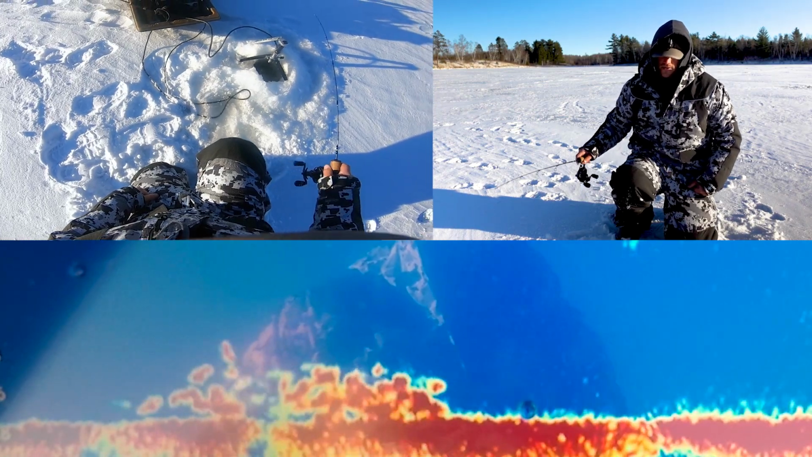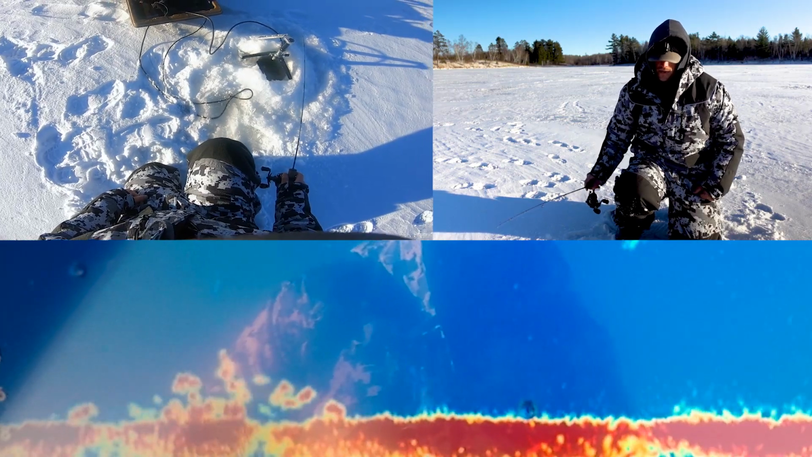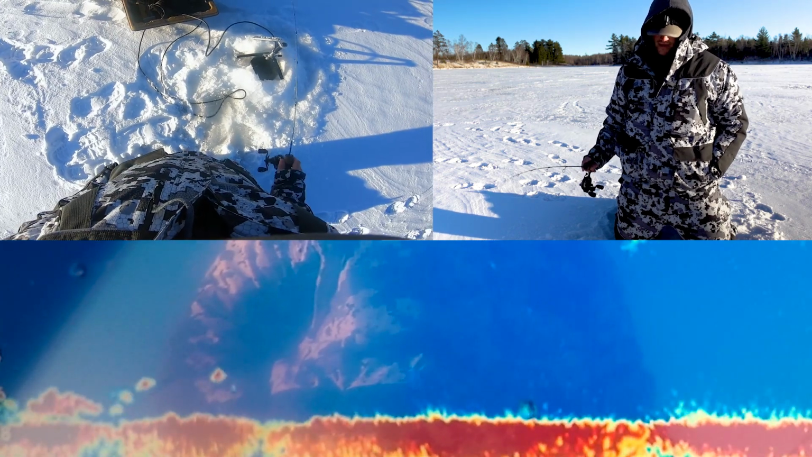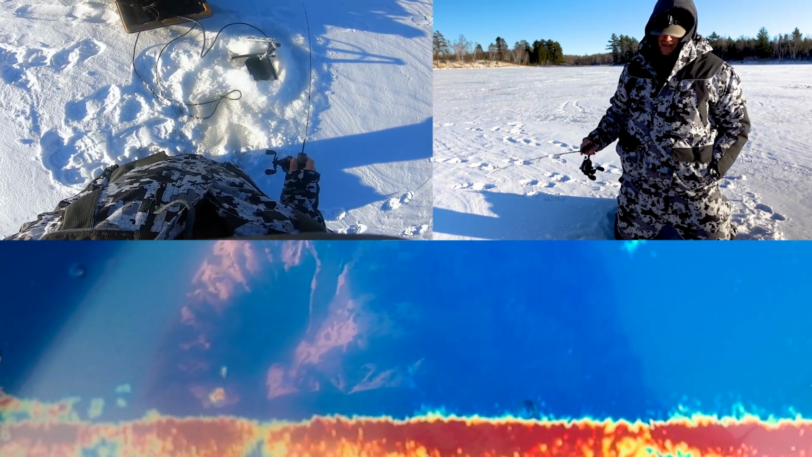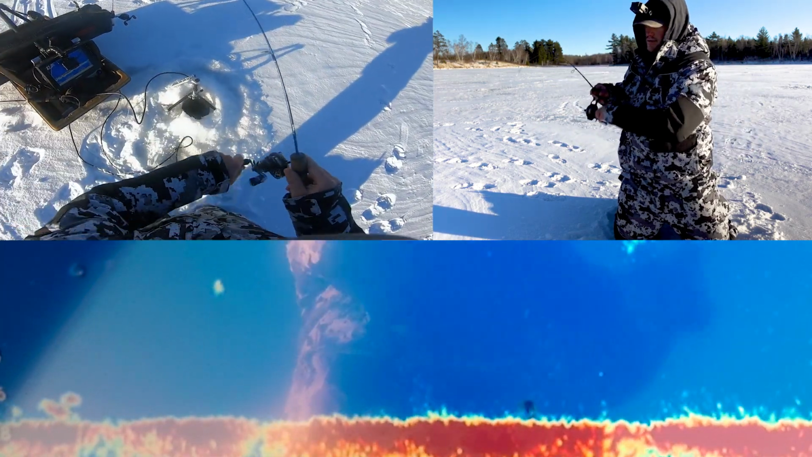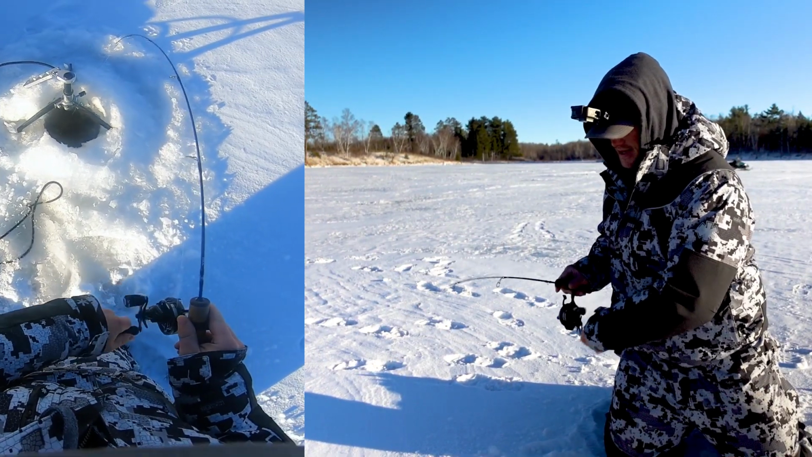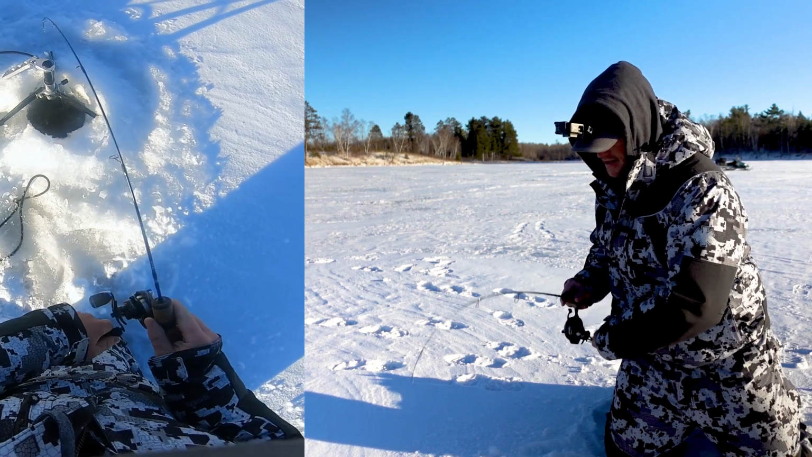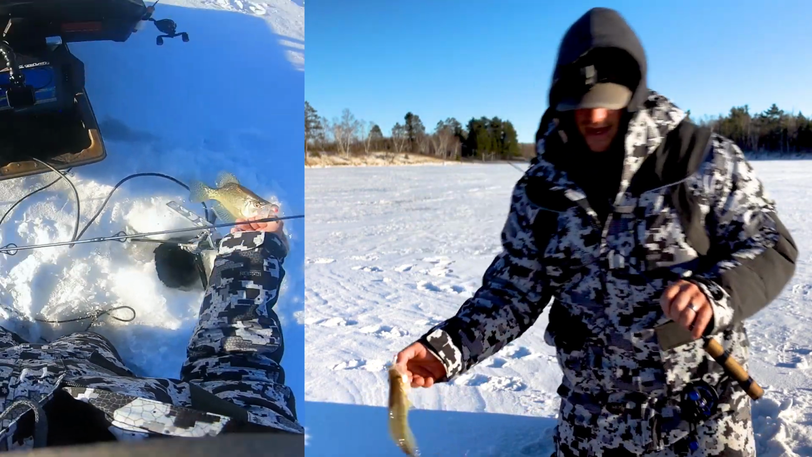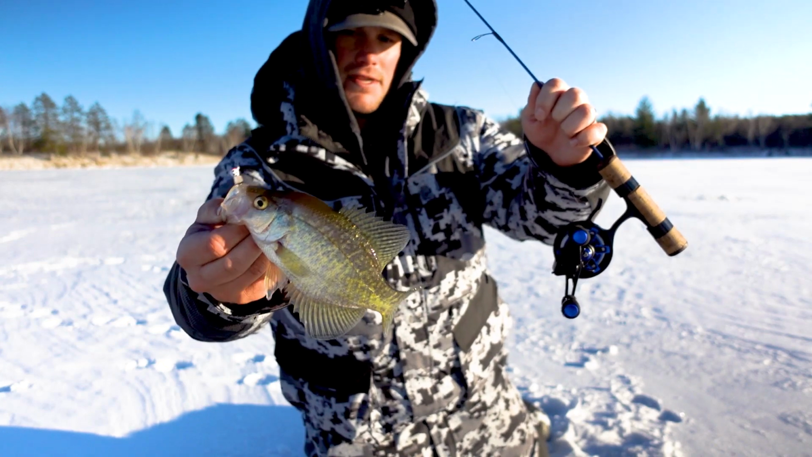Oh, he bit it, but didn't stick. I don't know if these are just the smaller ones or what. Yeah, you can just feel them biting at the tail almost. That one is hanging back around. Let's see if it'll bite. There, he bit. Oop. Doesn't feel big. He finally hung back around enough to take it. Yeah, little guy, but first one on the new ICX Frost by Piscifun.